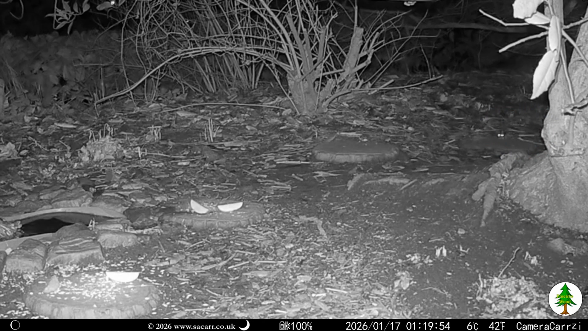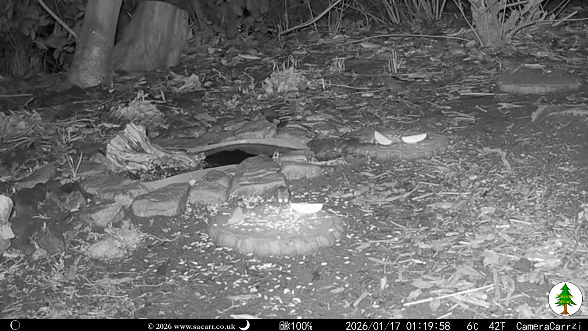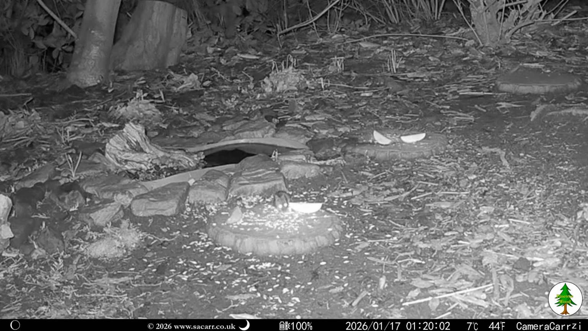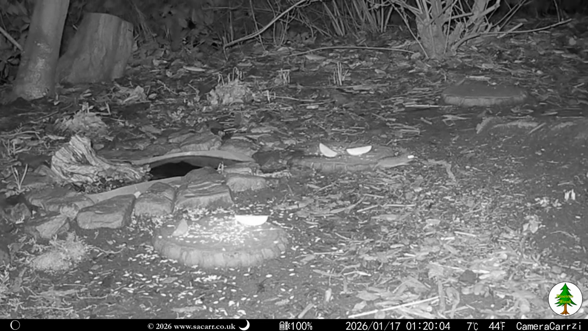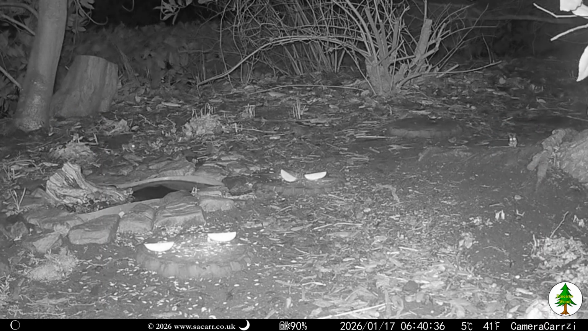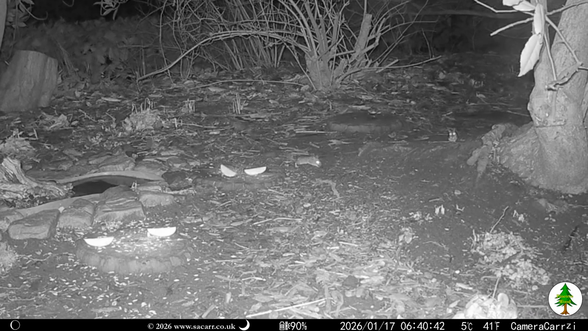Speedy was out at 1:20 in the morning to start the action for the 17th. Five hours later it was two mice. I'm guessing Speedy and Jerry, as they both cleared off in different directions.